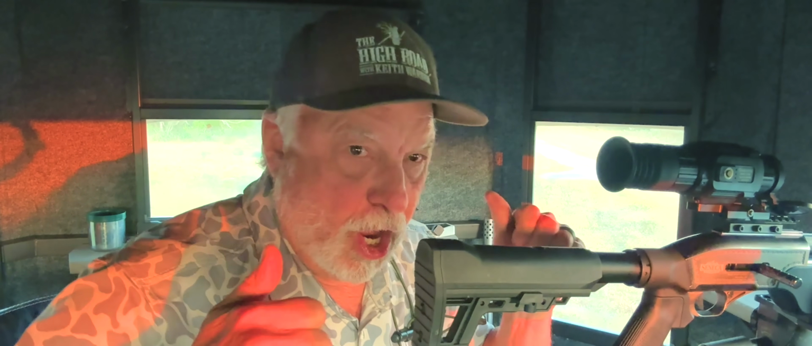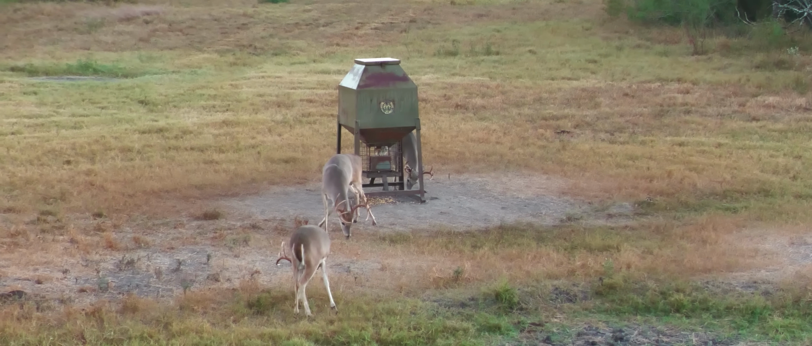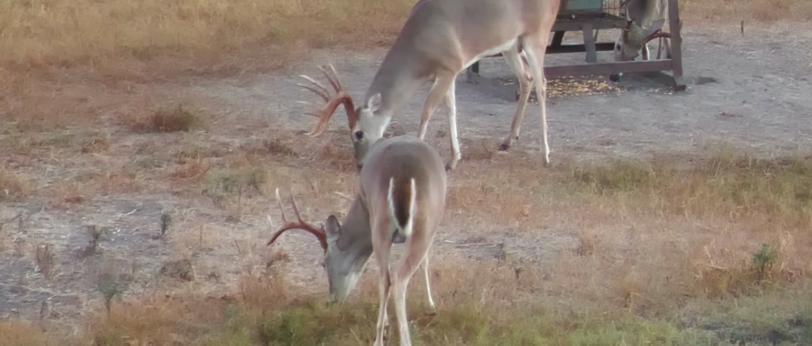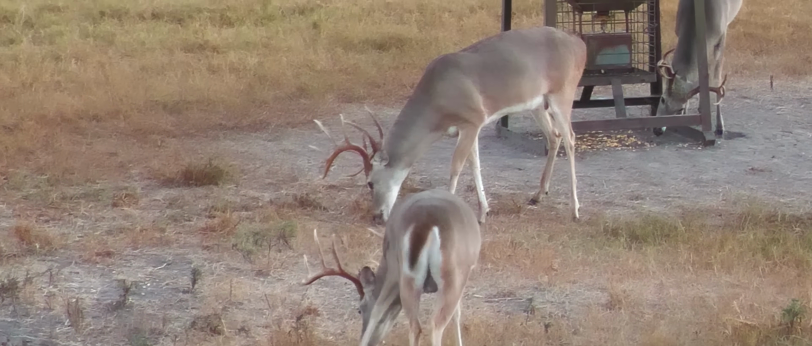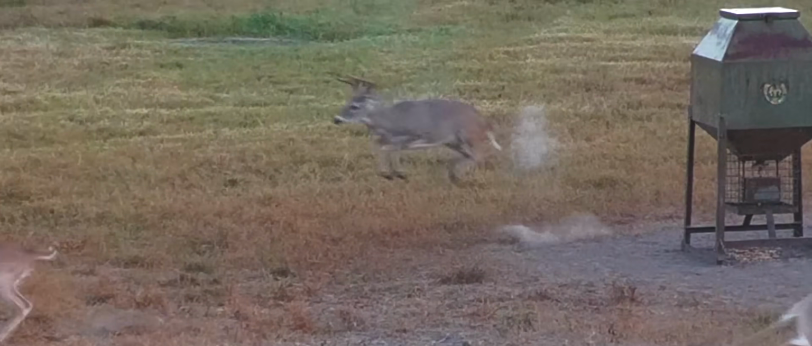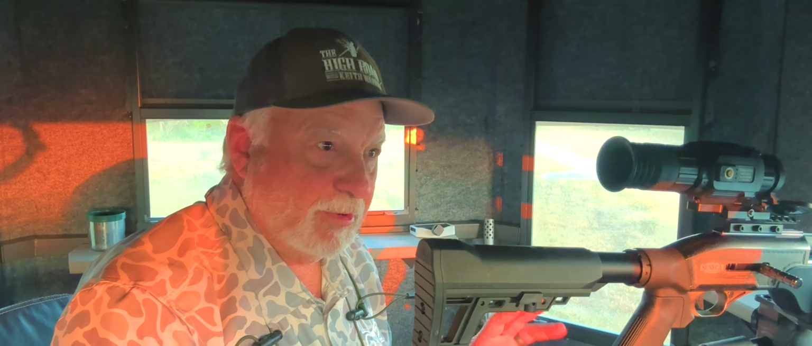Hard shot, baby. Hard shot. I saw blood coming out of him. Beautiful. I showed you two nice mature bucks that came in early. Nice 10-pointers. Those are the kind of deer we want to see on this ranch. And that deer that I just shot has got bad genetics, and you can tell he's old. He's the same age as those other deer, but he only had 8 points, and that's not what we want to see.